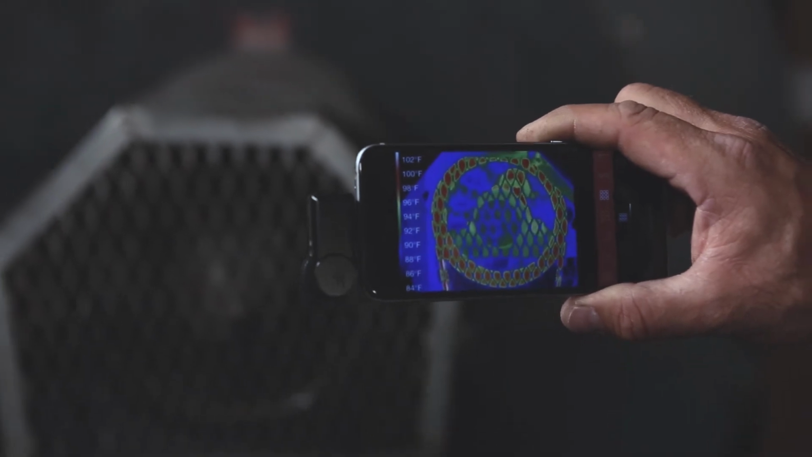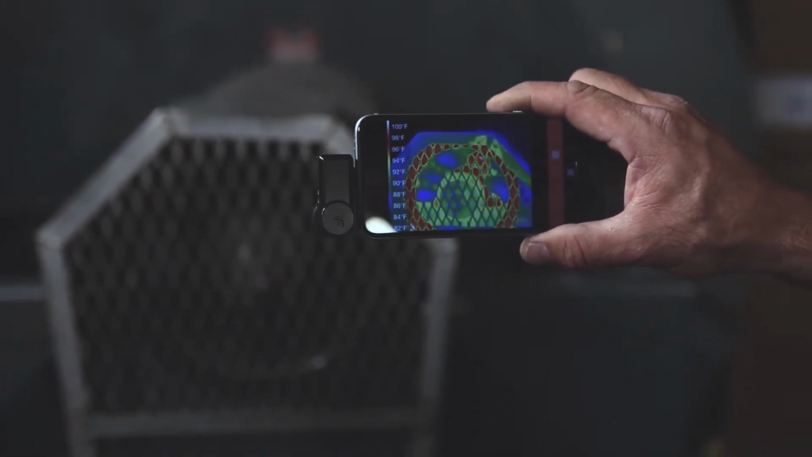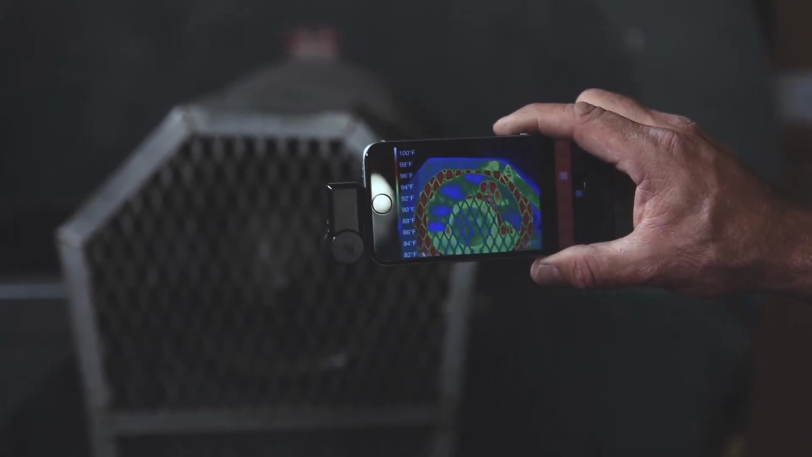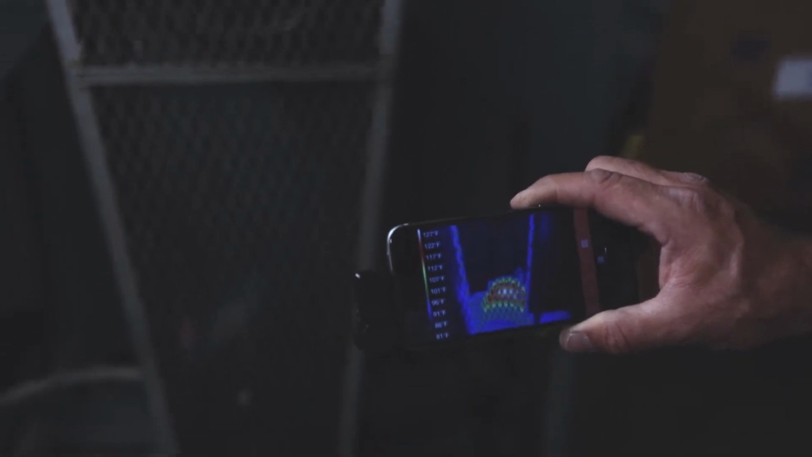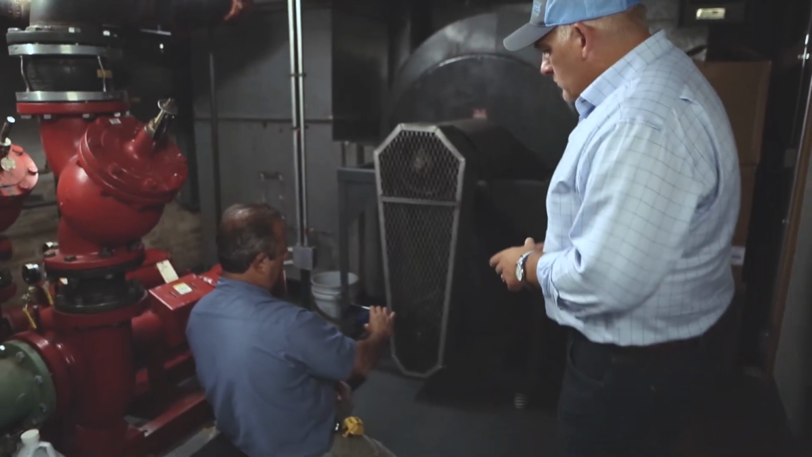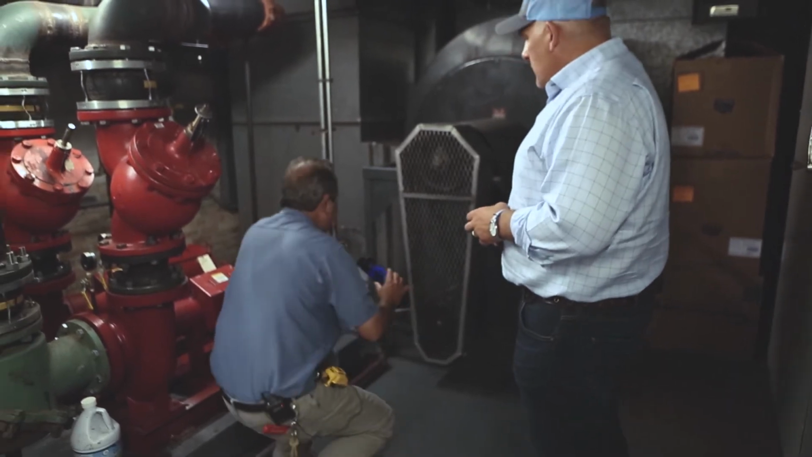So now we're compressing the entire color spectrum into that temperature range from 82 to 100. Getting a lot of detail out of that. I mean, shoot, you can see the fans whirring around in there. That's pretty cool. There's your motor on the bottom running there. 91, 93 at the bottom pulley. So pretty good. It's pretty much an even keel.